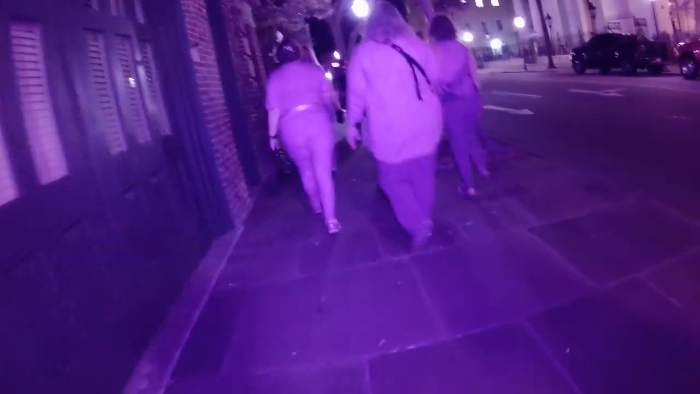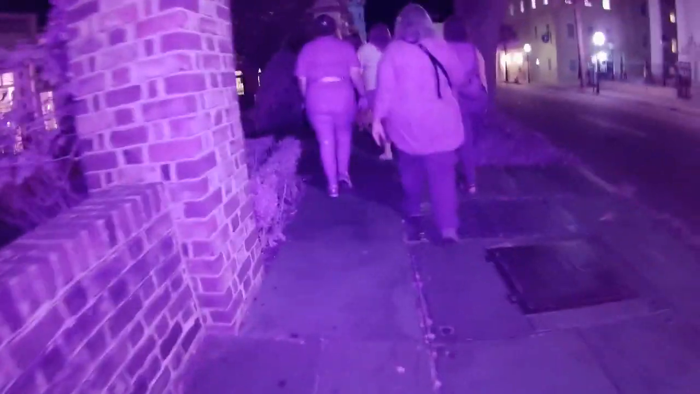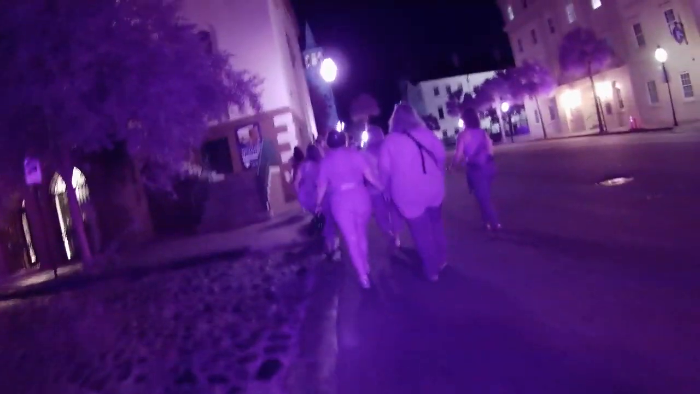I can't wait to see it all in the daylight tomorrow. Okay, this is longer than 2.5 laps. I know.